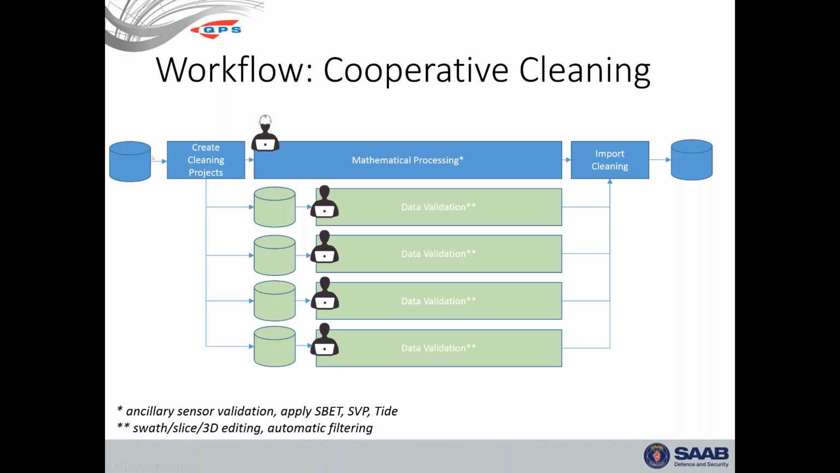The basic idea is you've got raw data on the left here. You bring that into a project, and you can immediately create cleaning projects. Those basically copy a subset of the data into other projects that other people can then review. They're either killing dots and validating data. They might be marking up soundings as features or plotted or suspect. Meanwhile, the master processor is doing the mathematical processing.